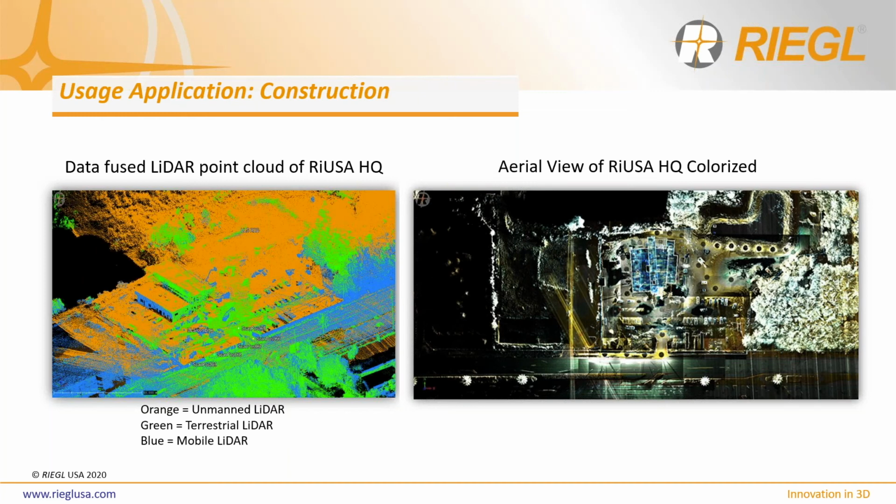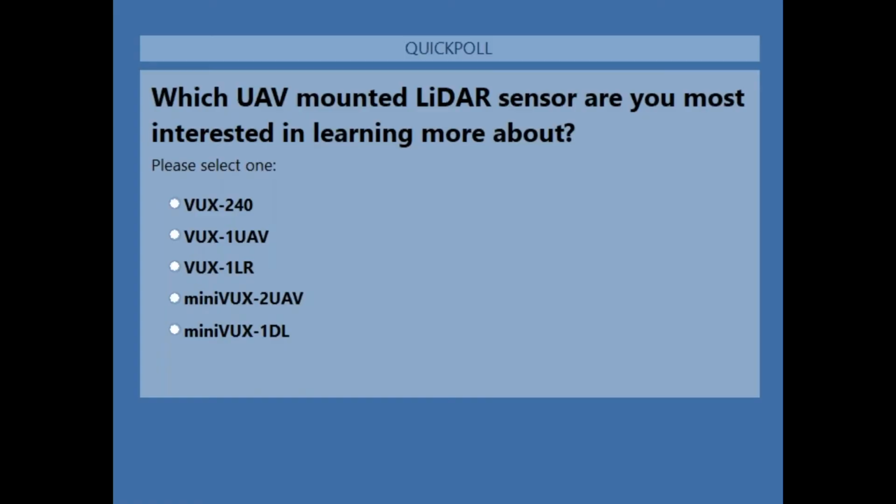Now for the final poll question. Give it about another 15 seconds. Currently it's pretty even between the VUX 240, the VUX 1 UAV, and the Minivux 2 UAV.